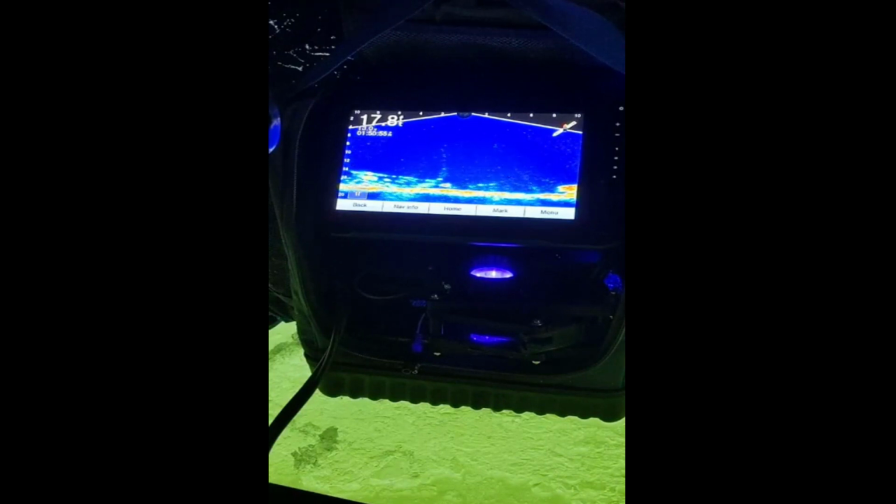What time did we get here? 9:30? 9:30, yeah. I mean, since 9:30, we've fished in the worst part of the day, noon, and it's almost 2 now. We probably caught 50 crappies and bluegill easily.